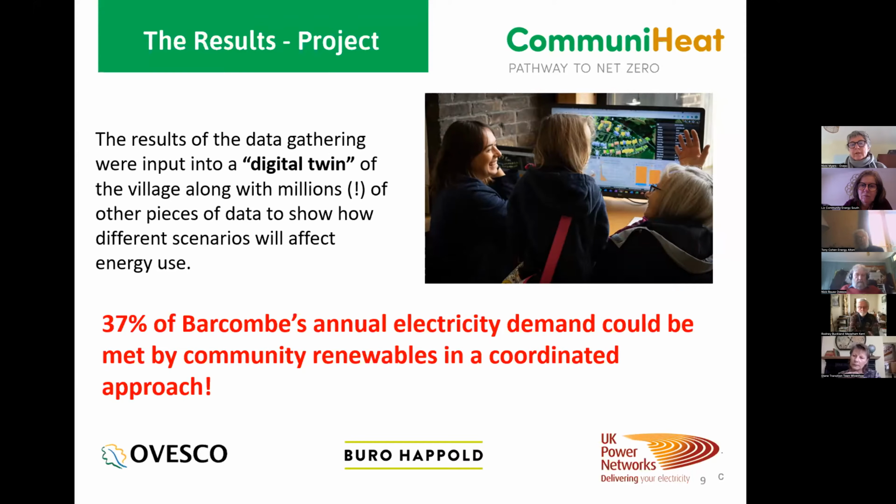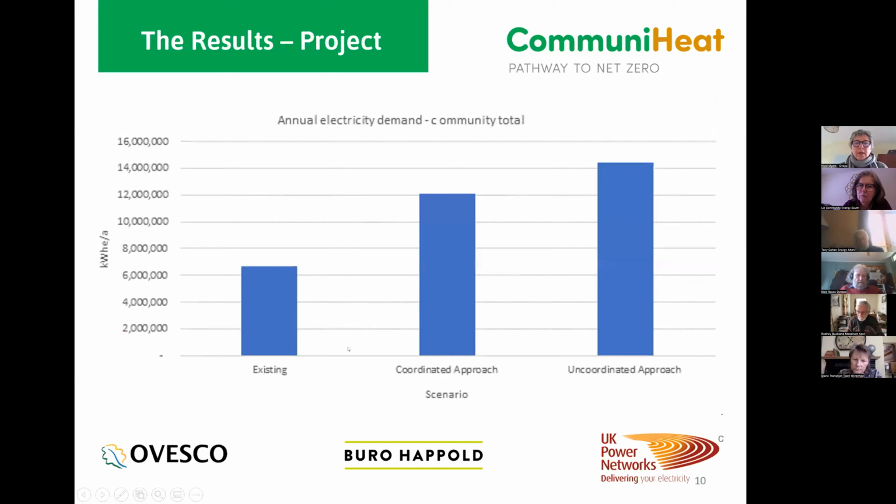We also looked at how many renewables could be fitted in the village. And one of the headlines was that 37% of Barkham's annual electricity demand, and this is with heat pumps, could be met by community renewables if we went down that coordinated approach. So we're getting some really exciting figures out of this project.